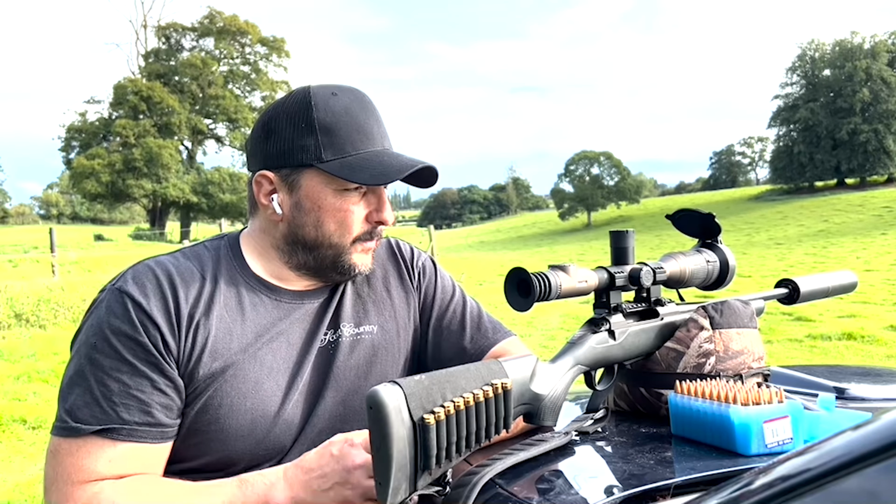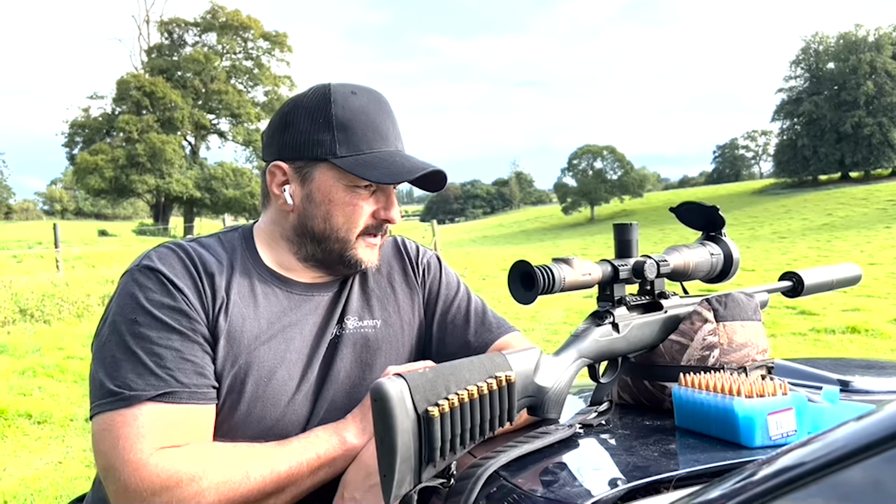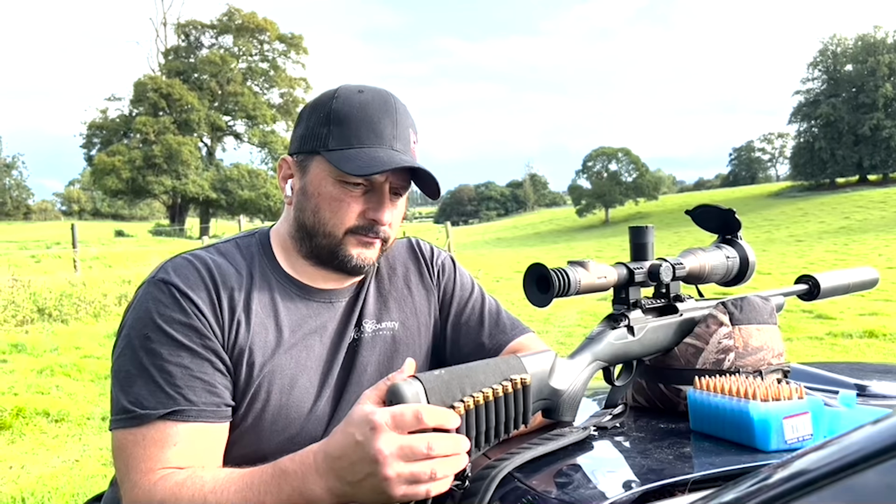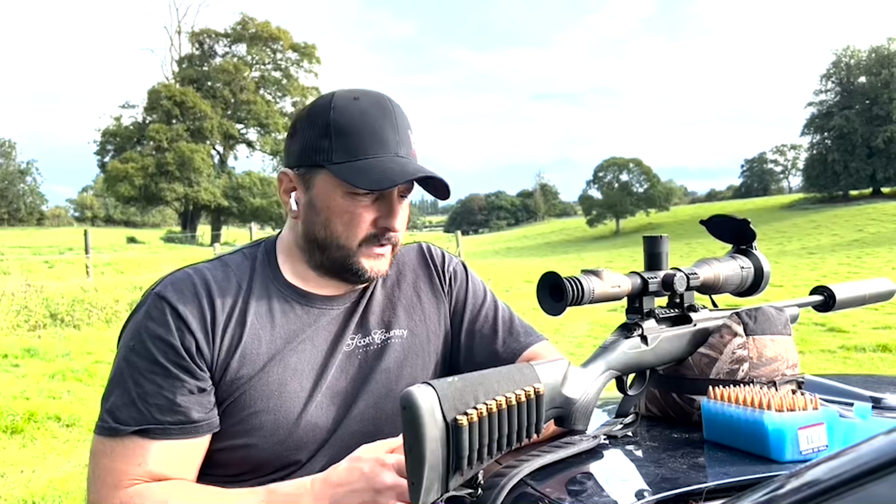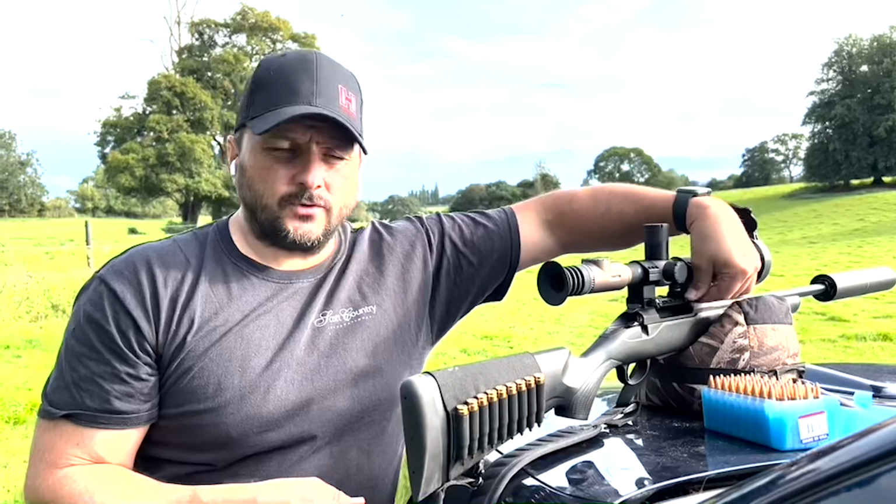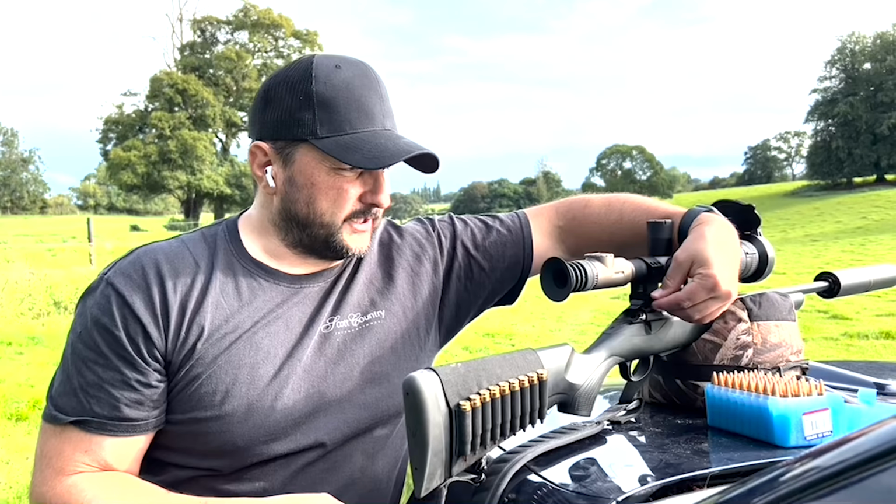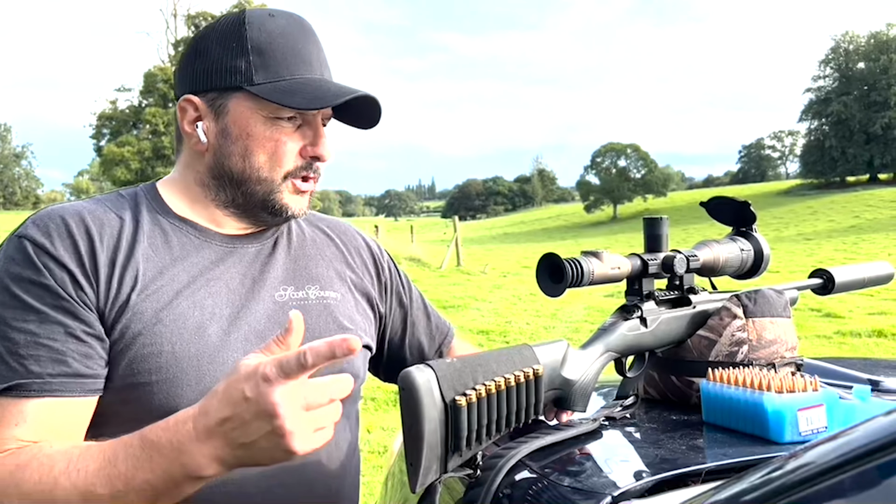So what I've got on here is the new Thermtech Aries 660, and I've got it onto my Tikka Light 308. First things first, when I put the scope on, I make sure obviously all the fittings are secured and tight. I know they say hand tight, but actually I do give it a little tweak with a socket to make sure they are fixed on, and essentially making sure the eye relief and everything's set, which is good.